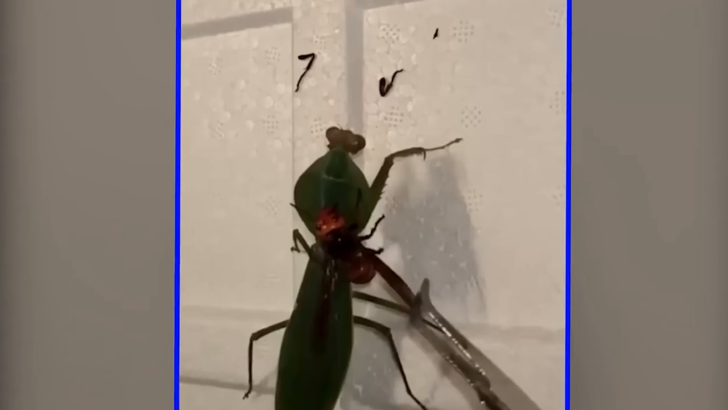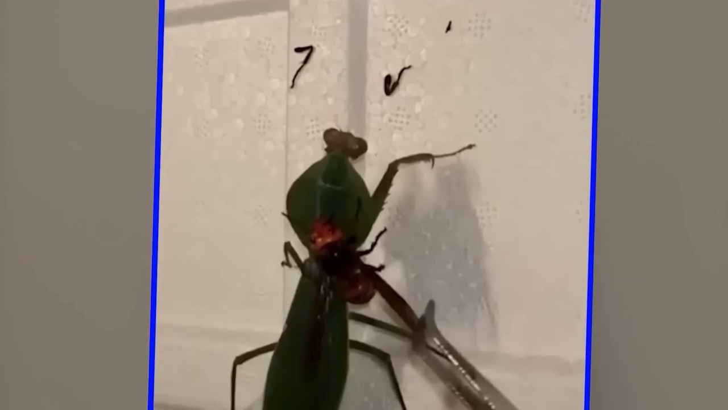Terrifying praying mantis. It shows a bee and a praying mantis on a white wall. The praying mantis has captured the bee tightly in its grip. The honeybee tries to escape the praying mantis but fails to do so. The praying mantis has a very firm grip on the bee, as can be seen in the video.